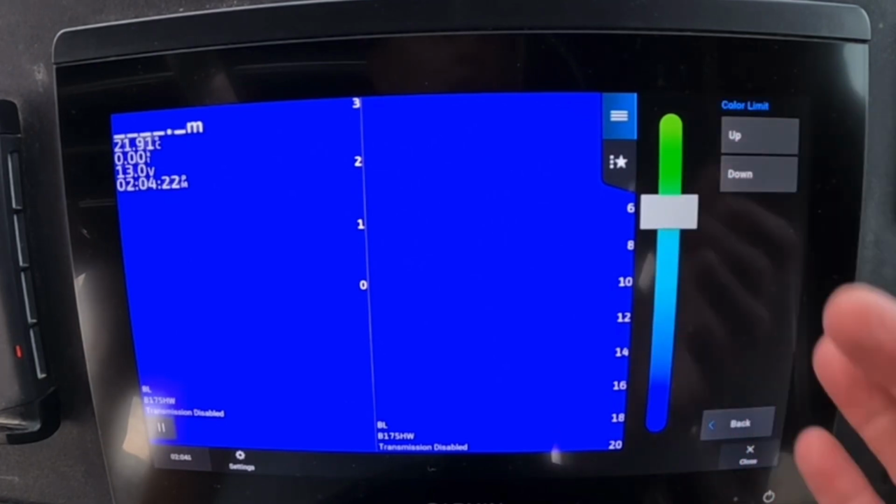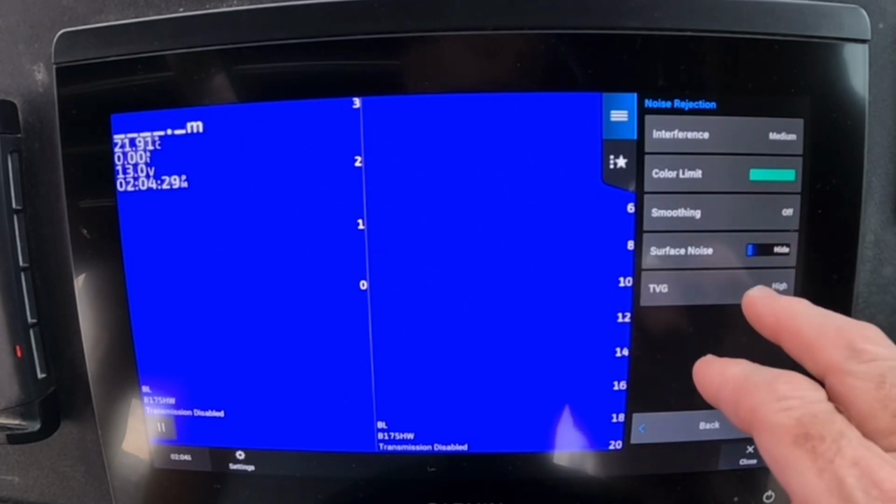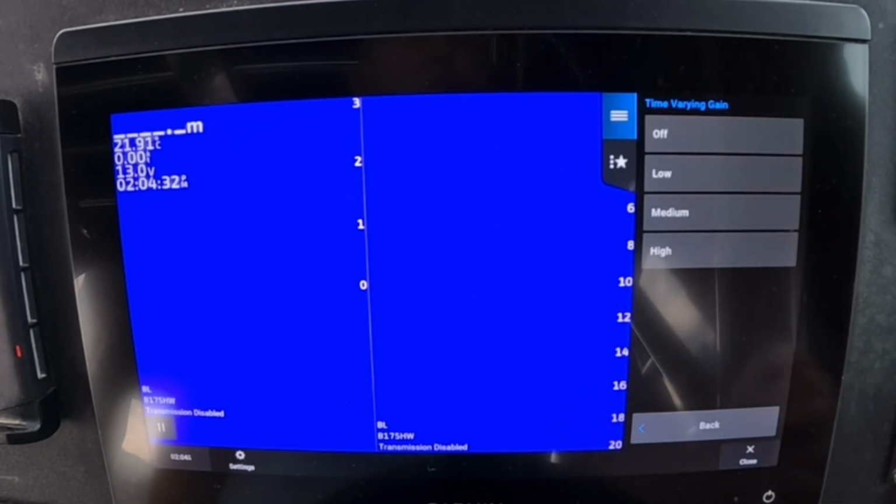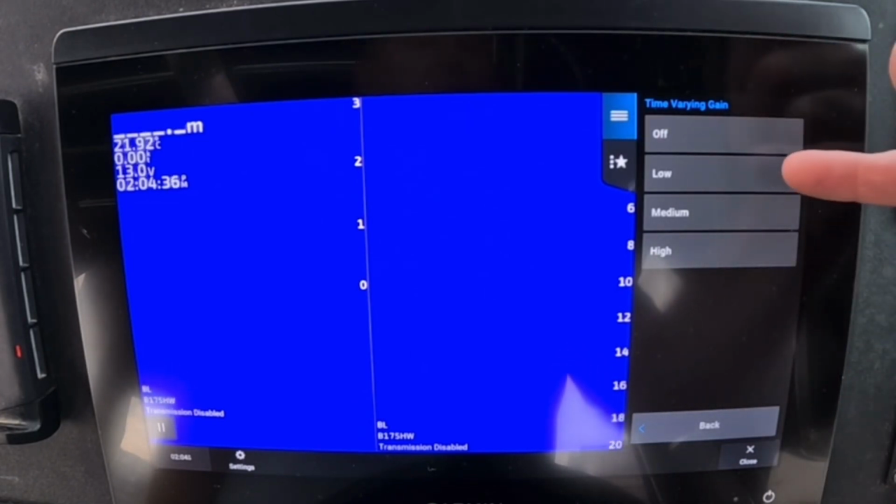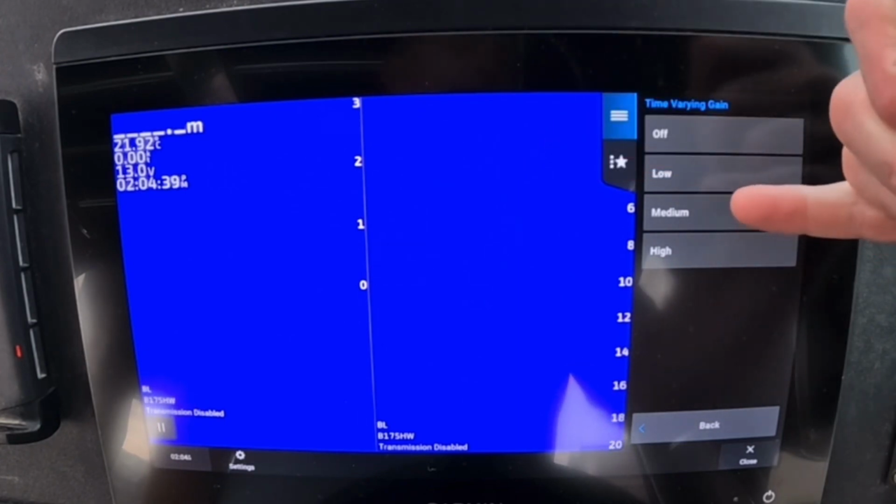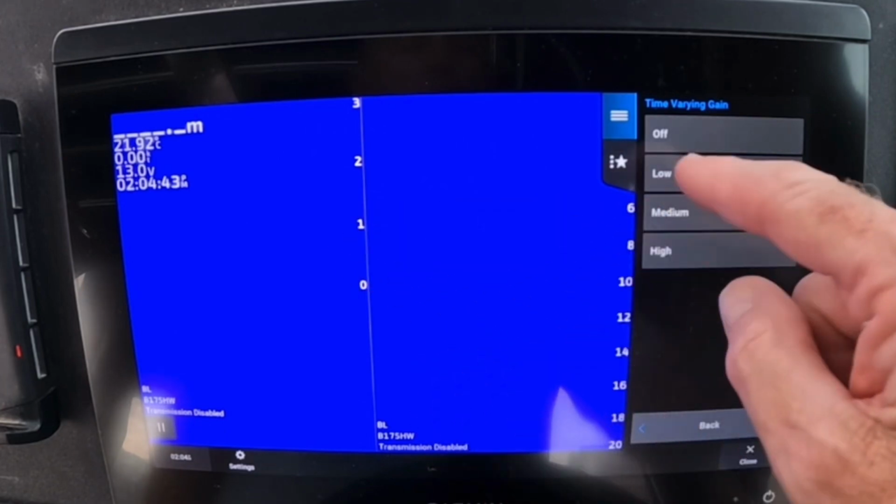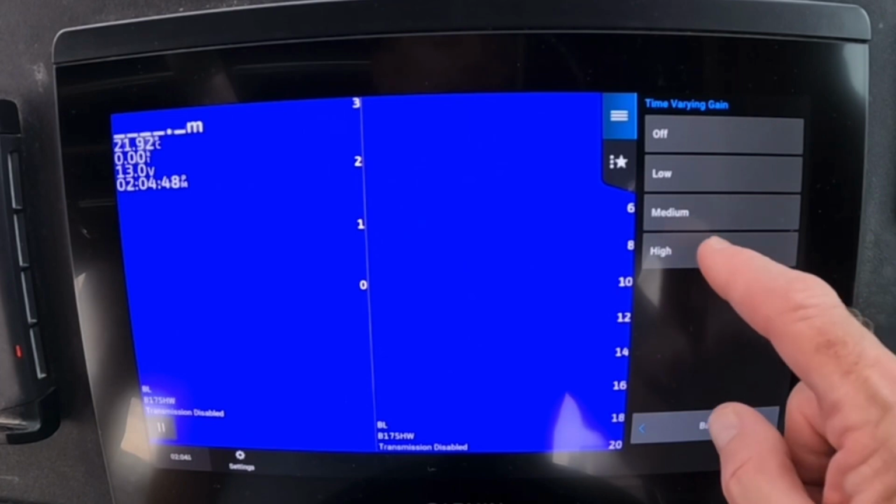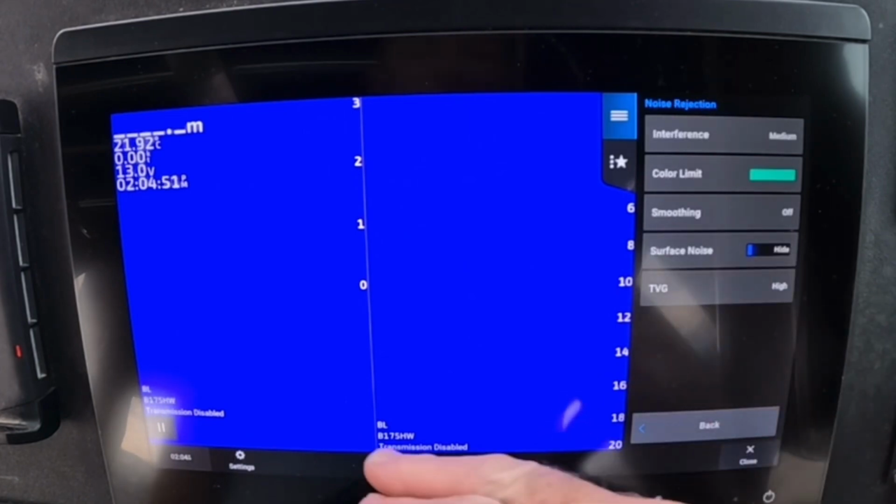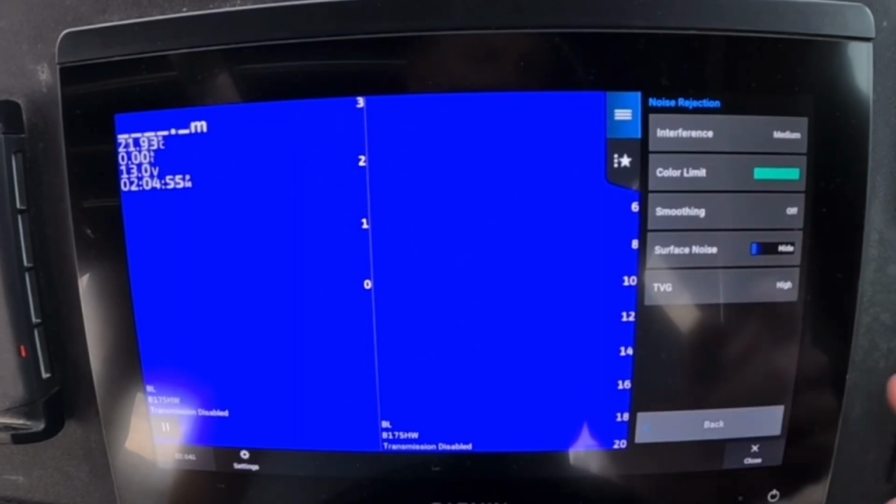Color limit, I've pulled up to about 3/4. It helps remove some of the weaker colors and gives me the stronger returns. Smoothing I have off. TVG is a very good one. That's your time varying gain. It's the opposite of what your brain would think. Look at it like the screen. Low is your top water column. Medium is your medium. High is your low. So if you're looking for tuna and stuff up on the top, I would have it on low. On the bottom, when I'm sounding for bottom fish, I'm on high for the TVG, guys. And that is going to give me the best returns on the bottom. They're the main settings in there.